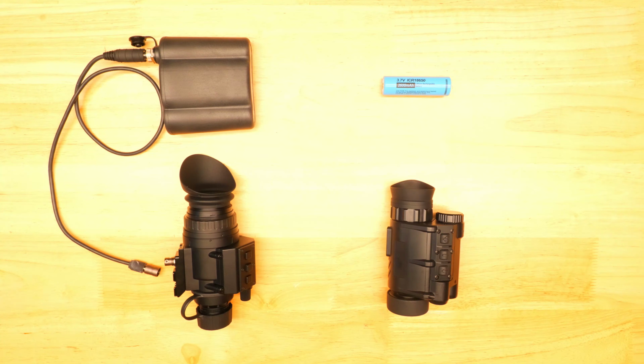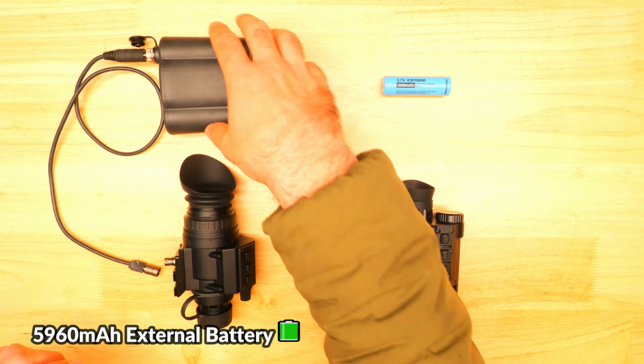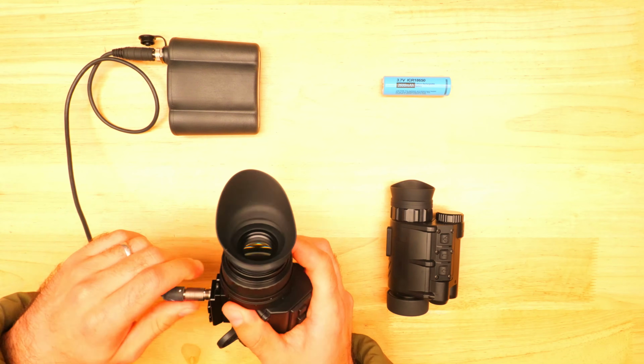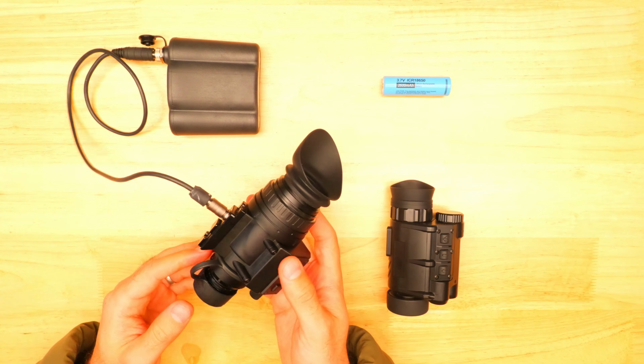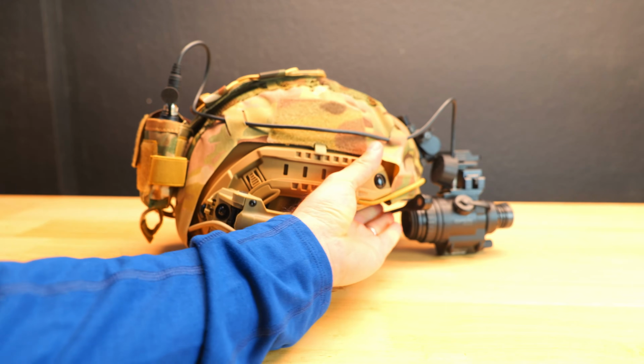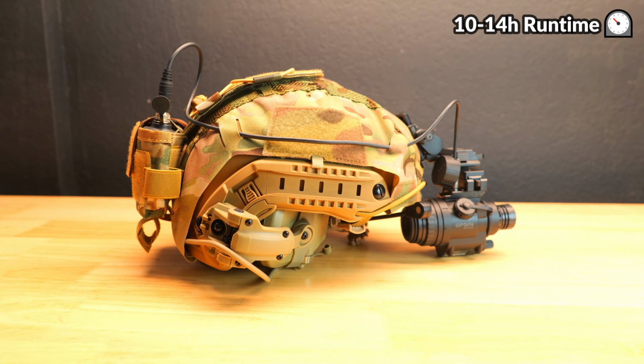One big difference between these two devices are the battery options. The Sionyx relies on power from an external battery pack with a 5,960 mAh capacity, and it can be connected to the Opsin via a proprietary connector cable, and this pack is designed to be carried on the back of a helmet, and it also functions as a counterweight, and runtime will be in the 10 to 14 hour range.